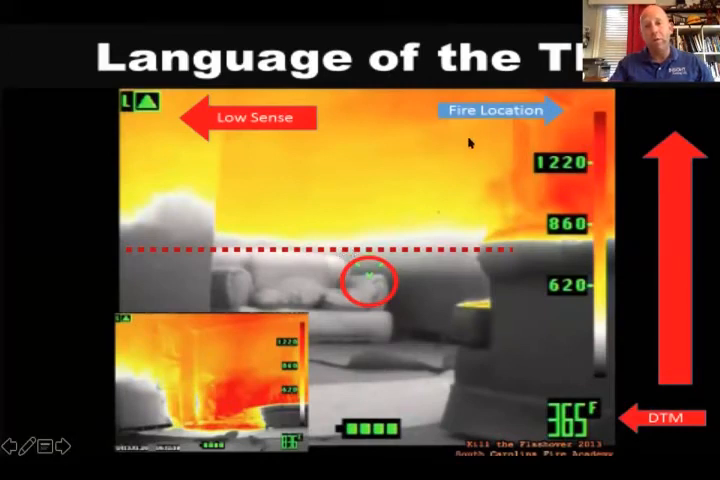In this case, we can see the fire locations to our right. We can see that thermal layer is 50% of the space, which is a bad day. That means everything in the room is about to light off. This picture was taken about 5 or 6 seconds before the room flashed over.